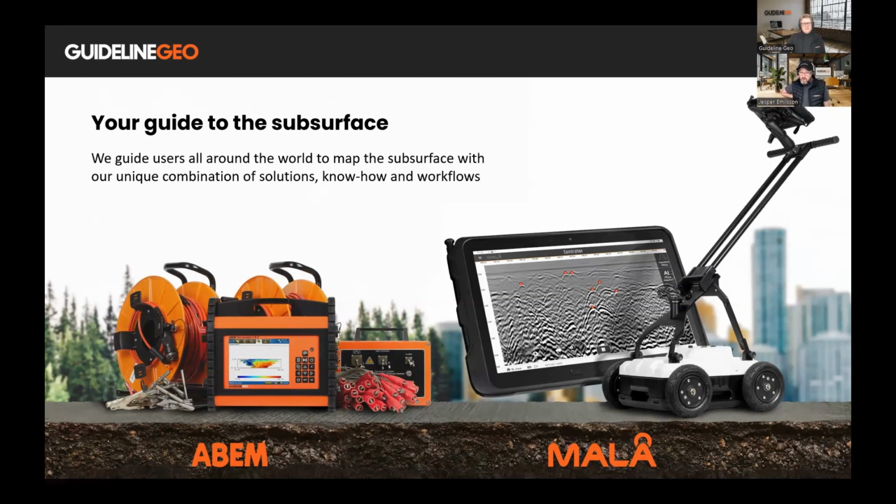Guideline Geo consists of two very strong brands, as already mentioned. It's MALÅ and ABEM. And MALÅ that's where we are offering our GPR solutions and where the focus will be today. And the MALÅ started off as a part of the Swedish Geological Survey back in the 30s. And ABEM, through the ABEM brand, we are offering resistivity, seismics, and transient EM, and was founded already in 1923. And that is the reason why we are celebrating 100 years this year. And we are very proud of that.